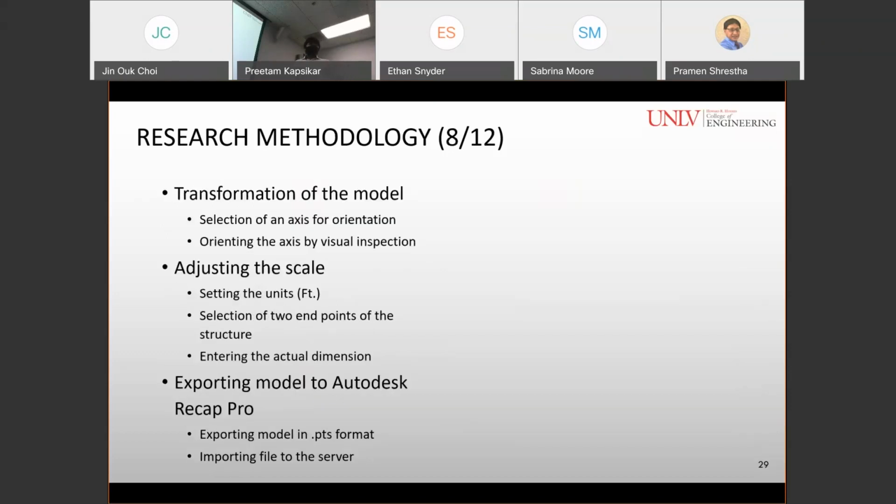Afterwards, transformation of the model was done. That is selection of axis and orienting it based on the visual inspection. The geometry of the structure was aligned with the three coordinate axes. Afterwards, the scale was adjusted, first by setting the units to fit, and then selecting the two endpoints of the structure and entering the actual dimension.